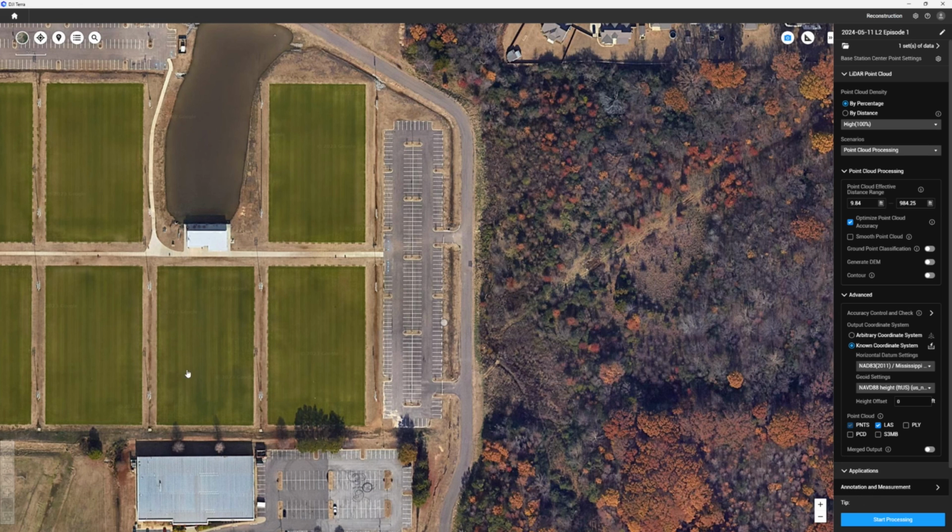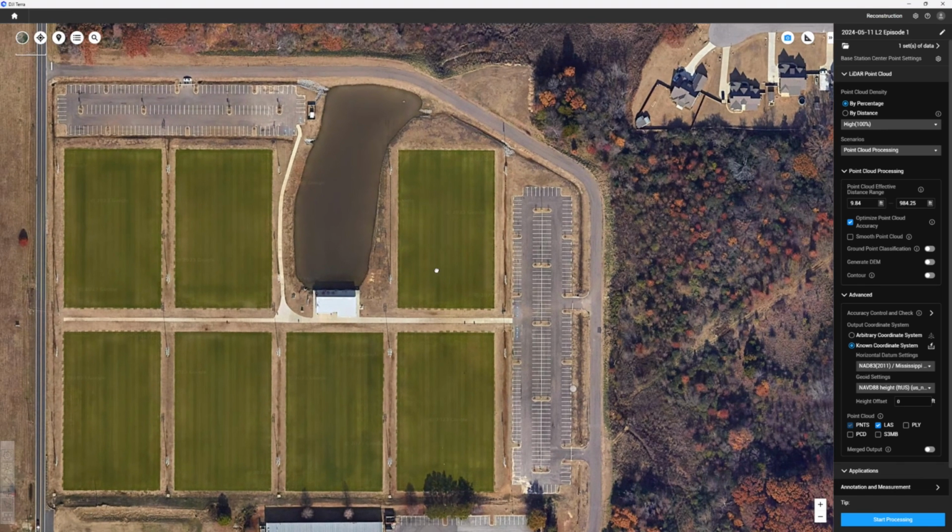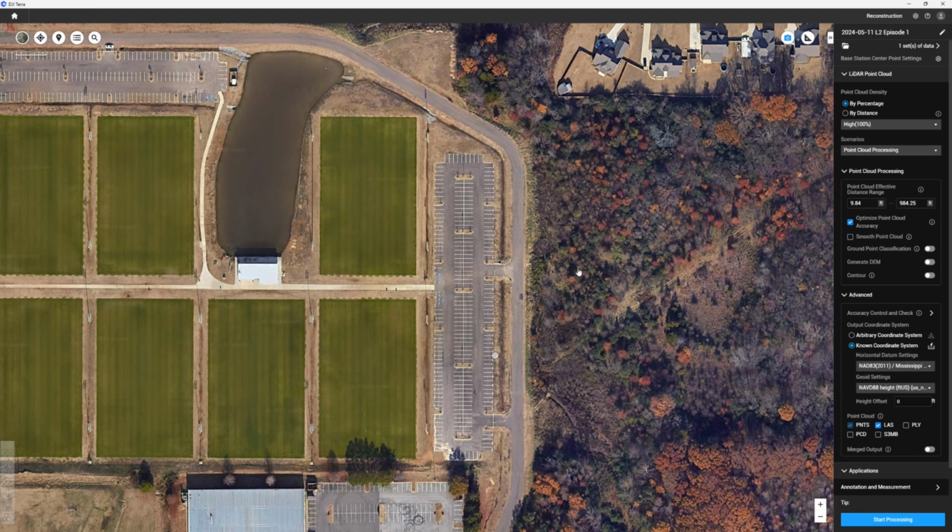And again, the flight here went from the second field, right across all the way up to the edge of the roadway, and then it covered I guess probably about down to right here somewhere. So we have a very good variety of ground cover, from very manicured grass to parking lot with stripes to roadway to some grassy areas.